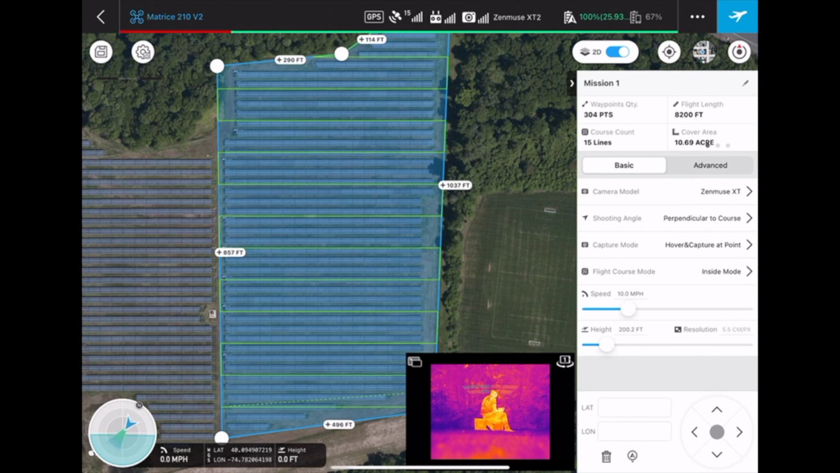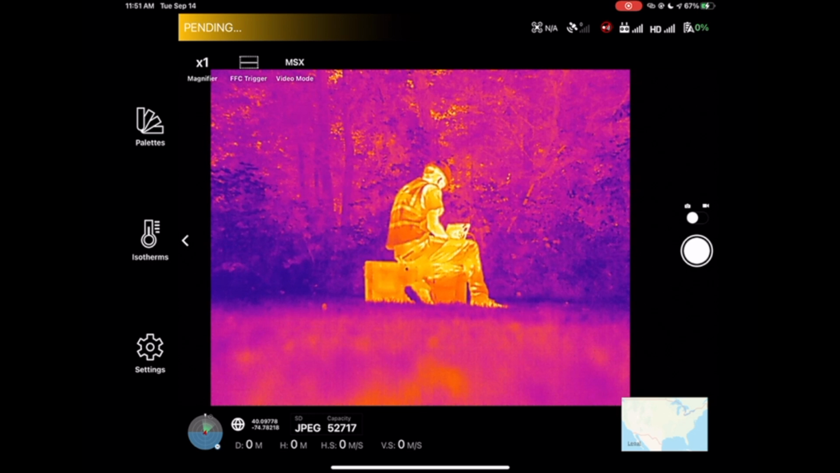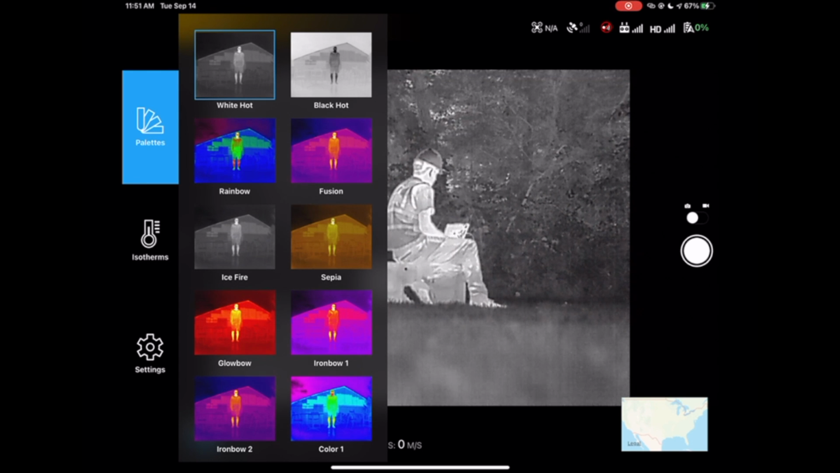Okay, now we have the drone on, and we're going to go to a different app now called XT Pro to set up the thermography settings. So in here at the left, we're going to go to palettes, and we're going to be selecting white hot, which is really just the best for solar. I mean, fusion and black hot do also work too. You can kind of do them hand in hand, but white hot is just personal preference there.